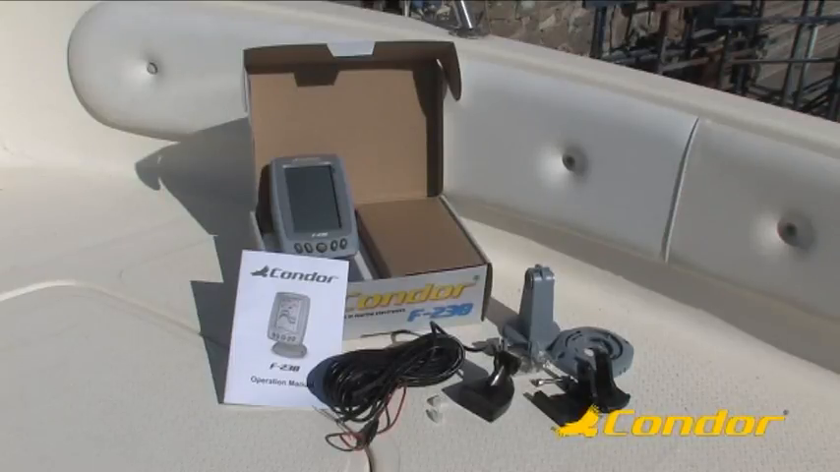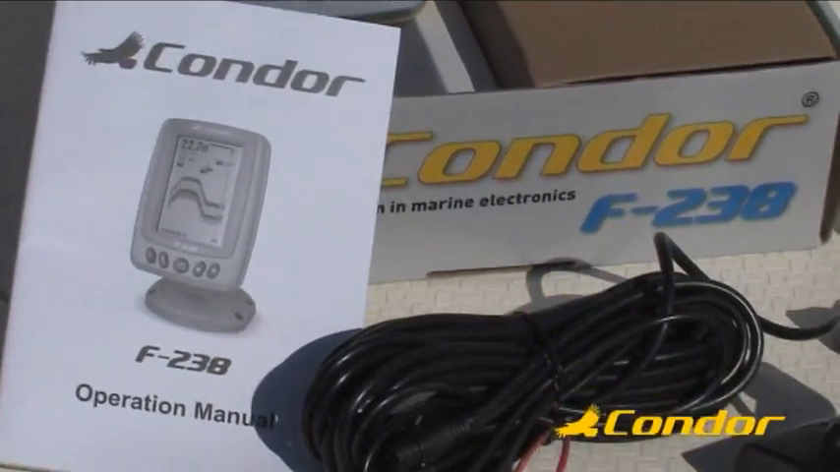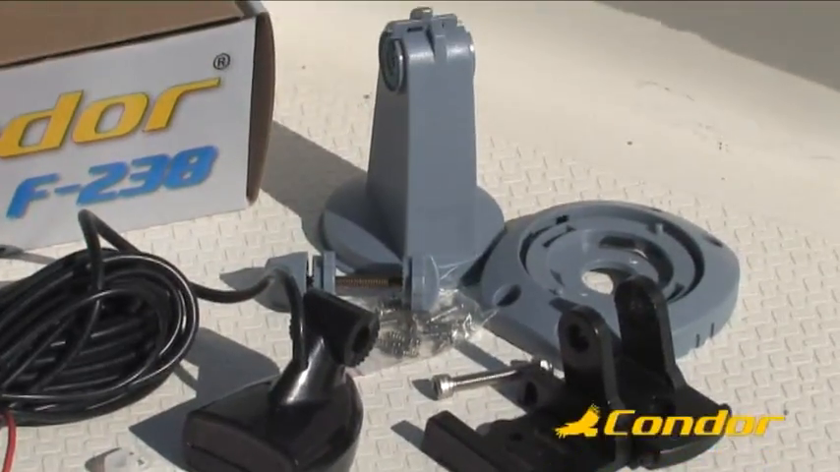Included in the package are the display with the relative tilting and swiveling base, the transducer, and all the hardware needed for a proper installation, including the cables and the relative fuse.